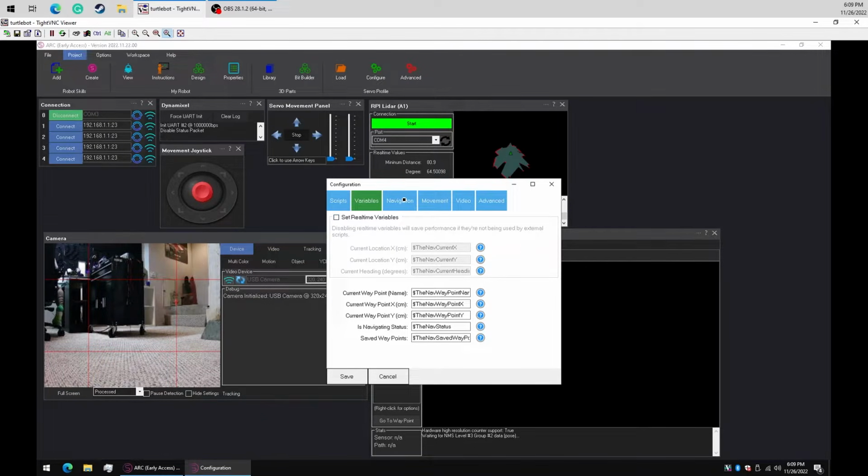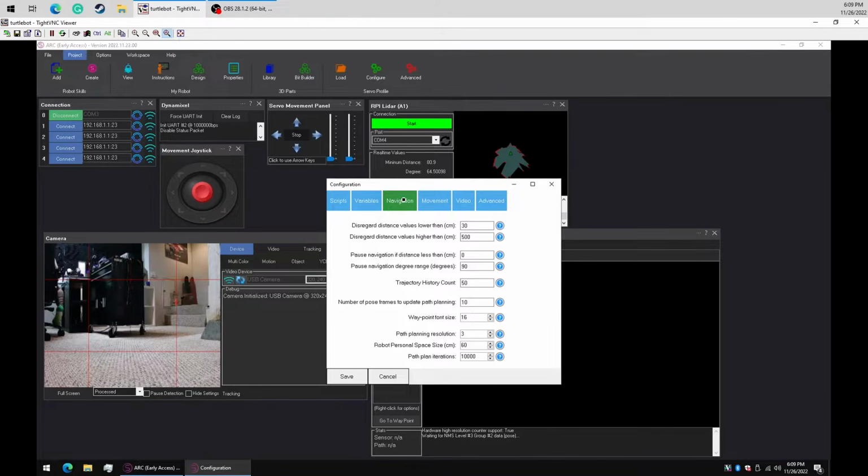And we can save a little bit of memory and processing by doing that. Now under navigation, we have a bunch of different settings in here. We can disregard distances that are less than a certain distance. It's probably important to do. Just looking at the robot, I think 30 is probably too long. I think we can probably do 15, just because the robot's only about 30, so 15 centimeters is fine.